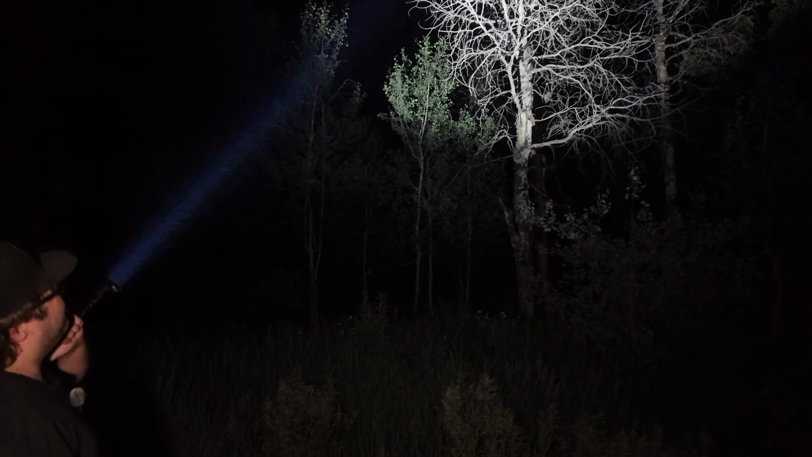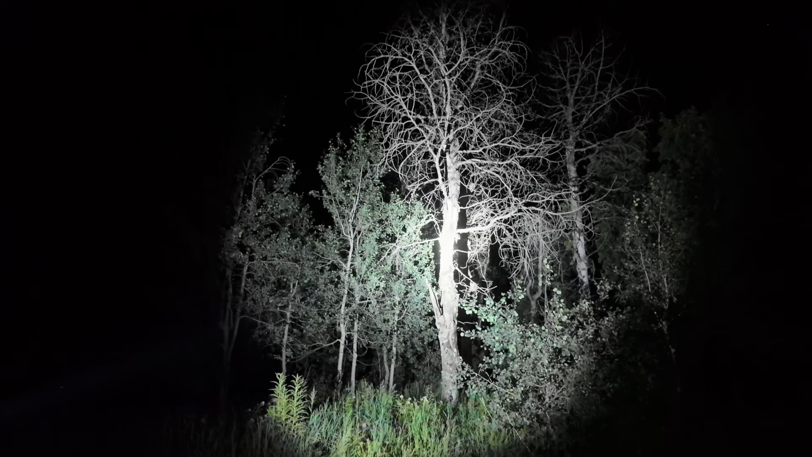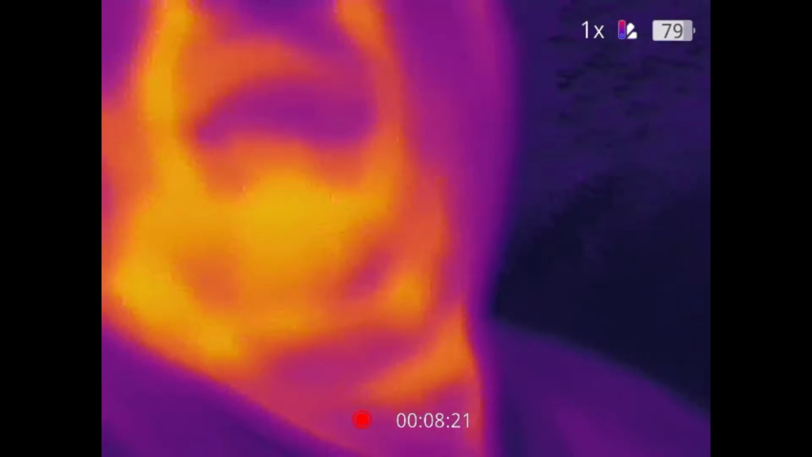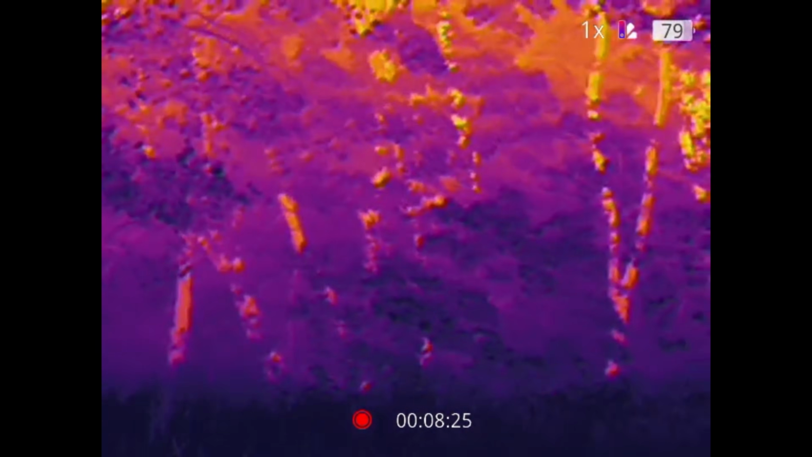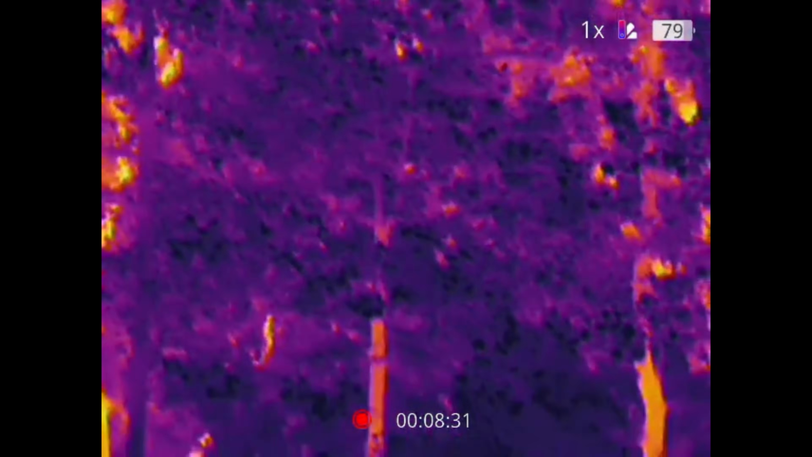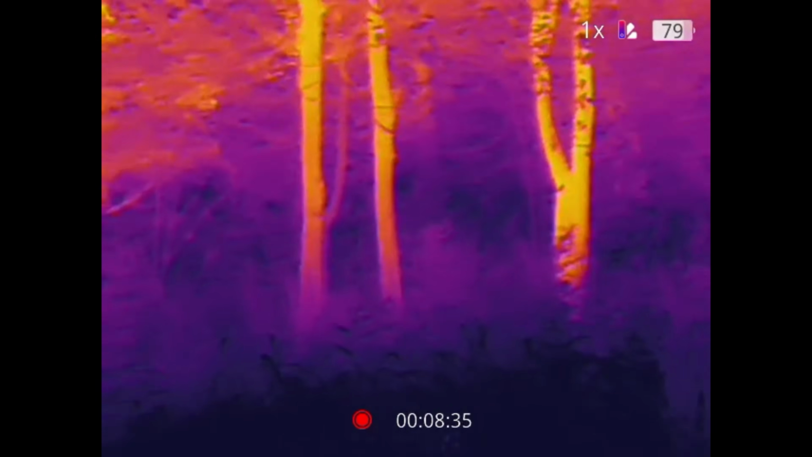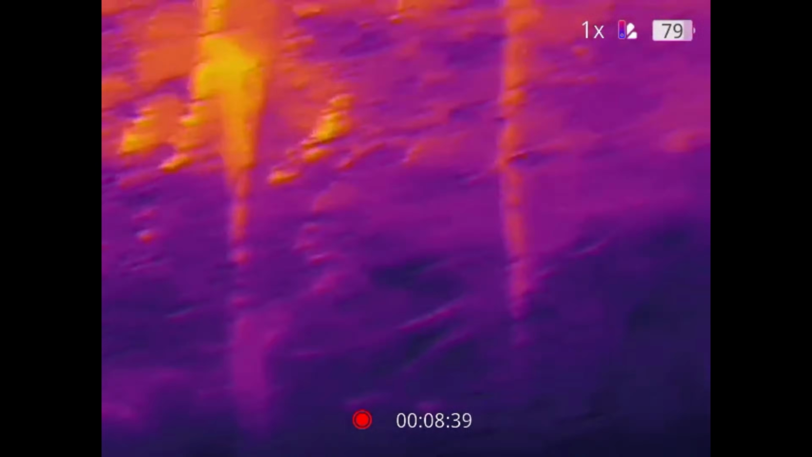Look at these gnarly trees, man. It was very weird. All of the bugs flew in this direction, into the trees here. Yeah, sorry. This is very weird. All of the bugs, and I know it's not birds. There's a bunch of birds flying out of this area, but literally hundreds of bugs flew out of this side all at the same time.